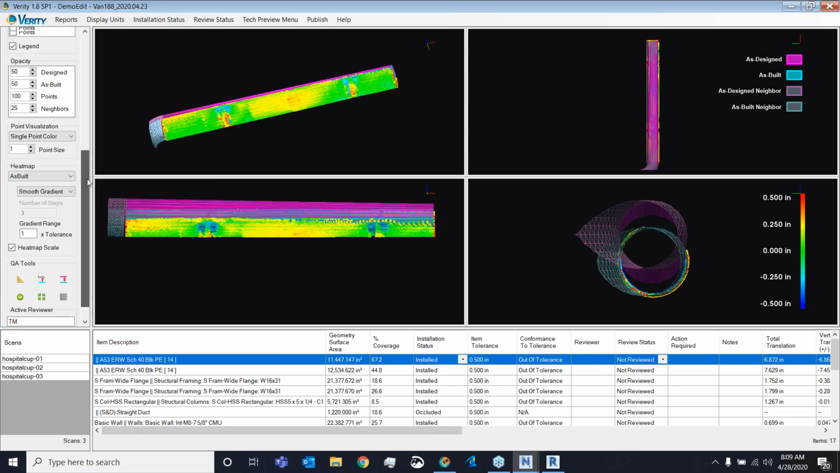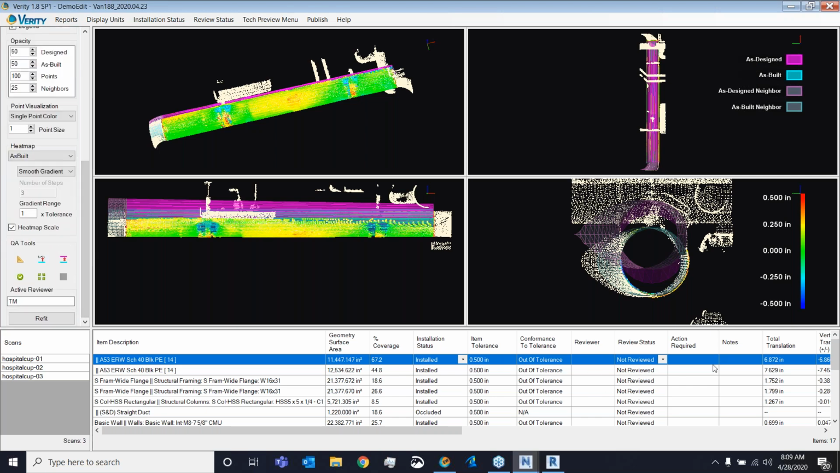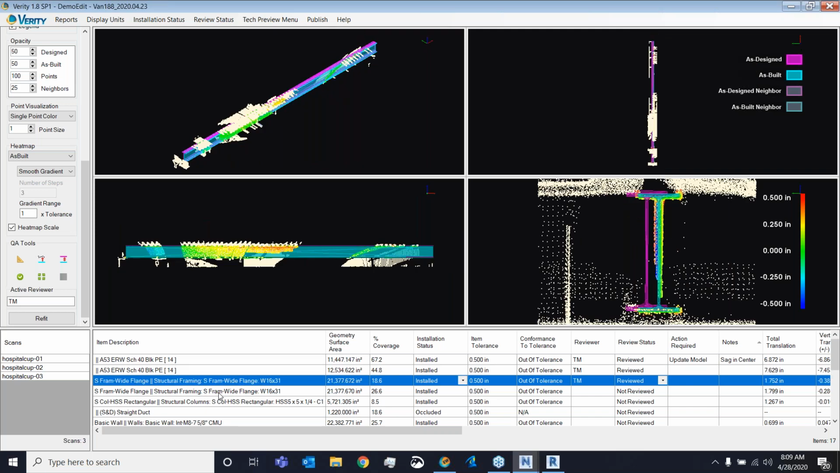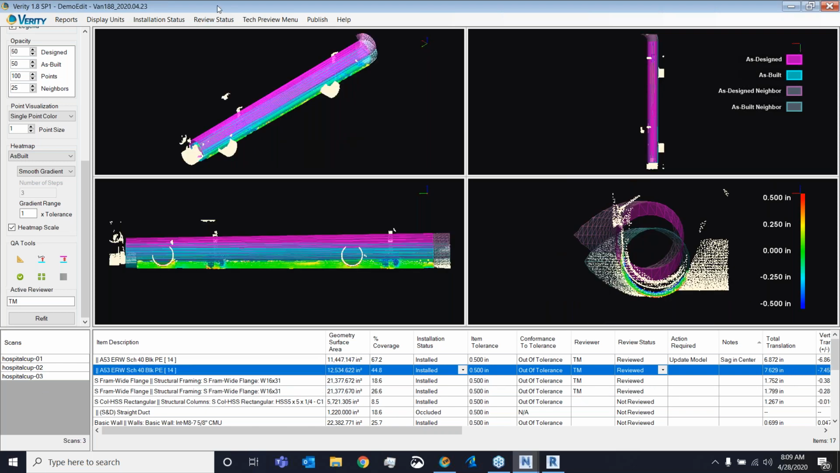Say, for example, maybe I'm happy with this one right here. I can input my initials, and I have 2 columns, action required and notes. So I can make an action required like, I don't know, update the model. I can put a note, let's go like sag in center, something like that. And once I'm happy, I can then accept the status. The review status will go to reviewed, and I'll put the initials for the reviewer section right there. And once I do that, I can chug my way along, looking through my elements, checking things out and making sure, again, going through my verification workflow.